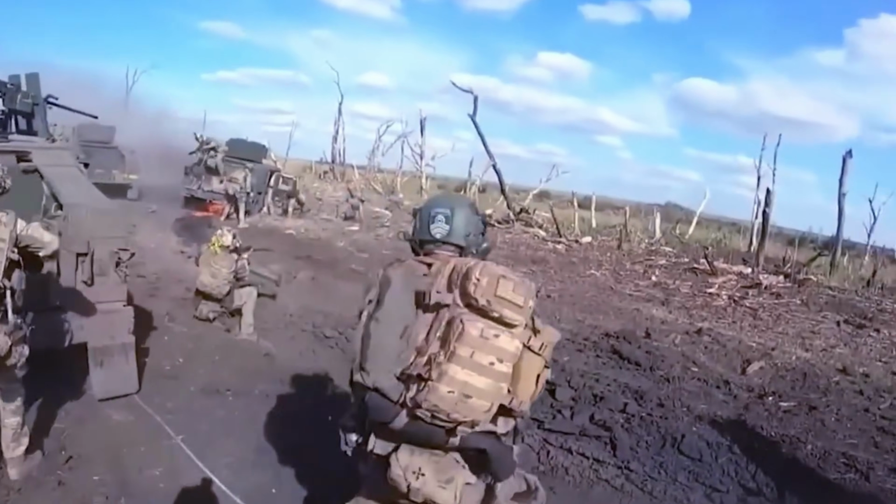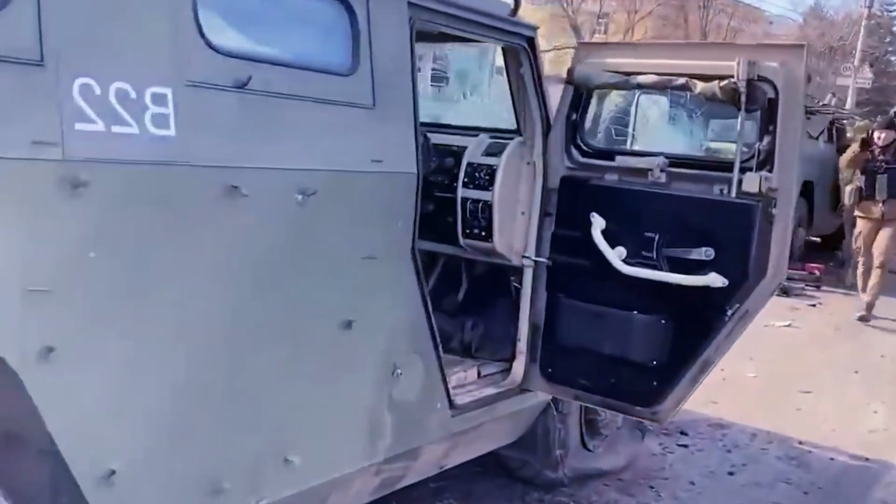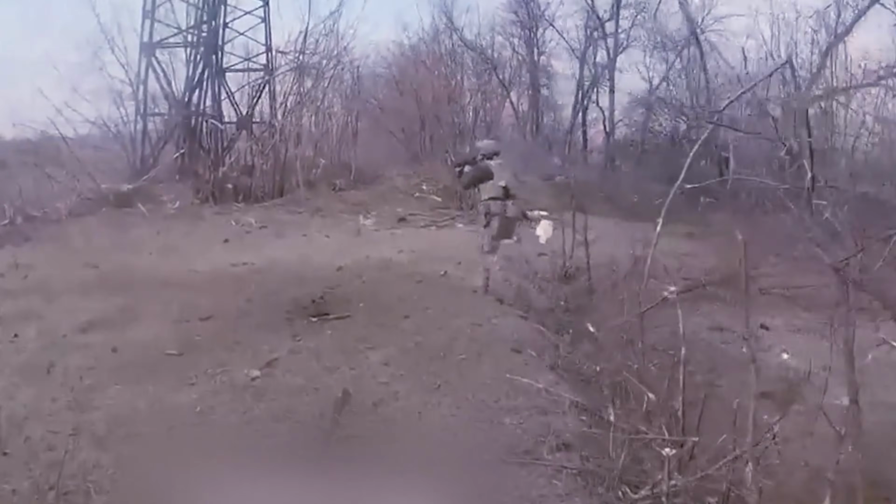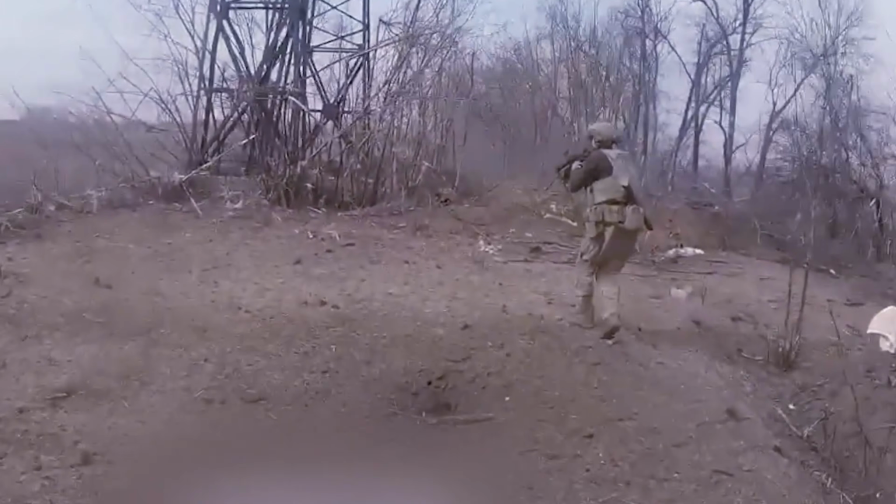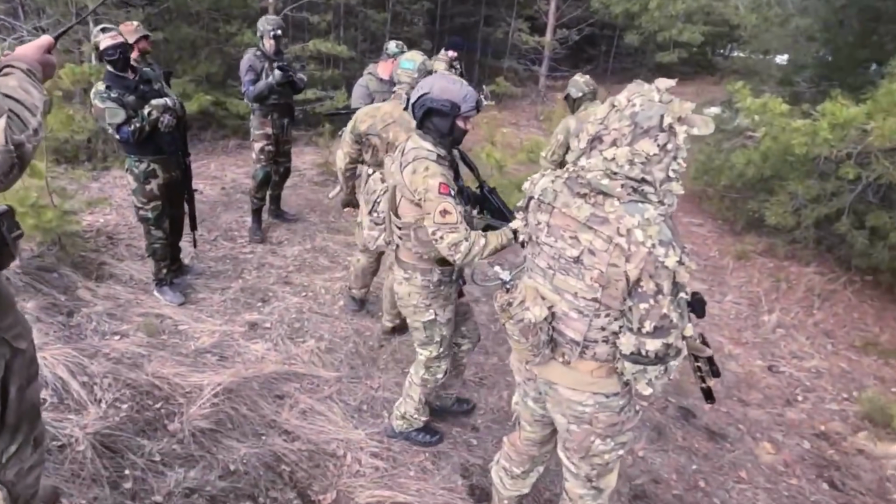Within the next 90 seconds, movement split in several directions. One group ran toward the trees, another moved toward shallow foxholes, and a few soldiers tried to use the truck itself as cover. From above, the situation changed completely. One vehicle had become more than a dozen separate movements.